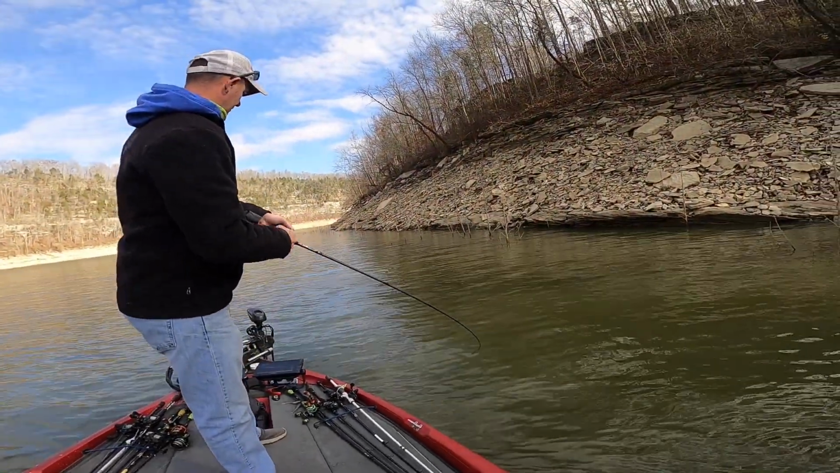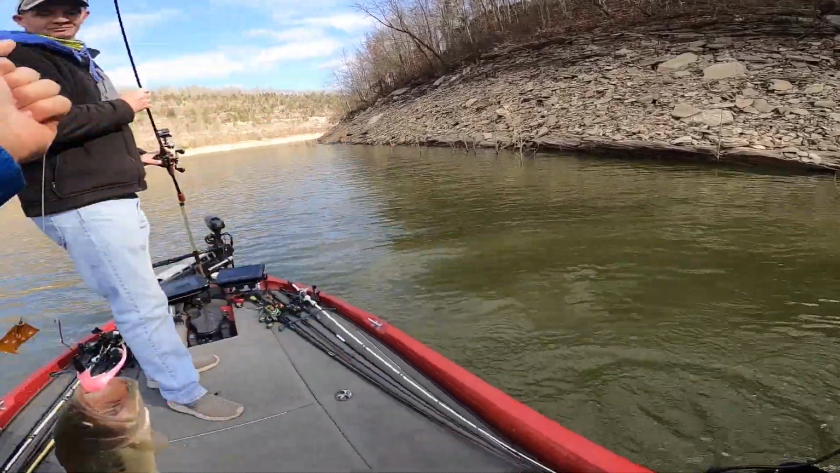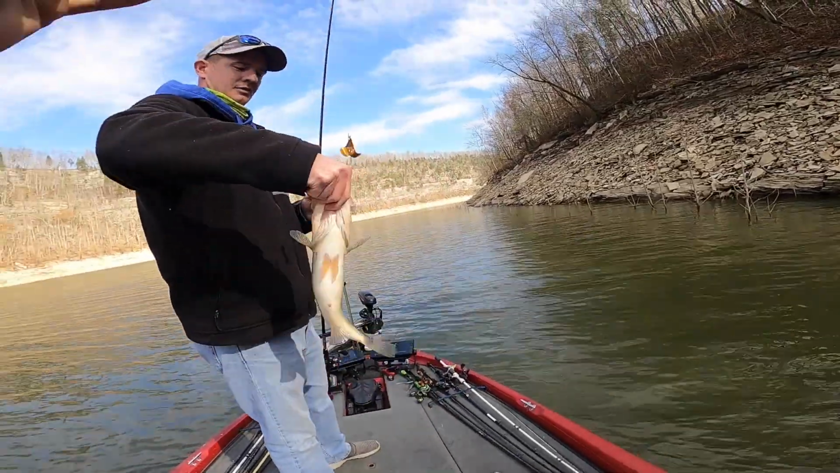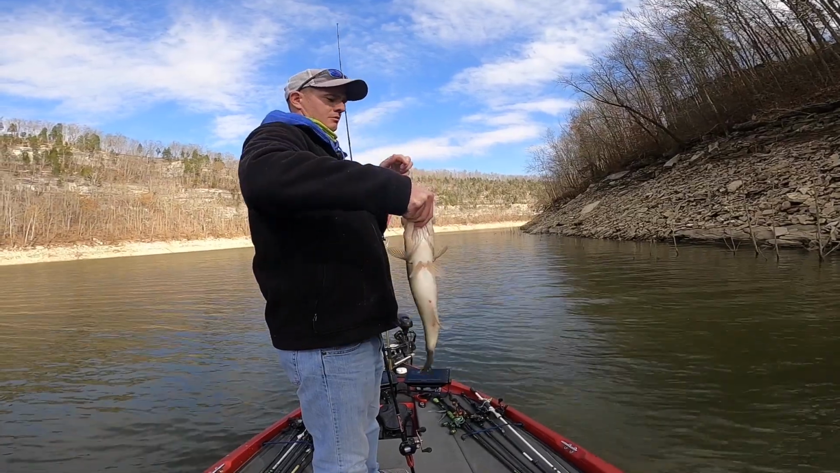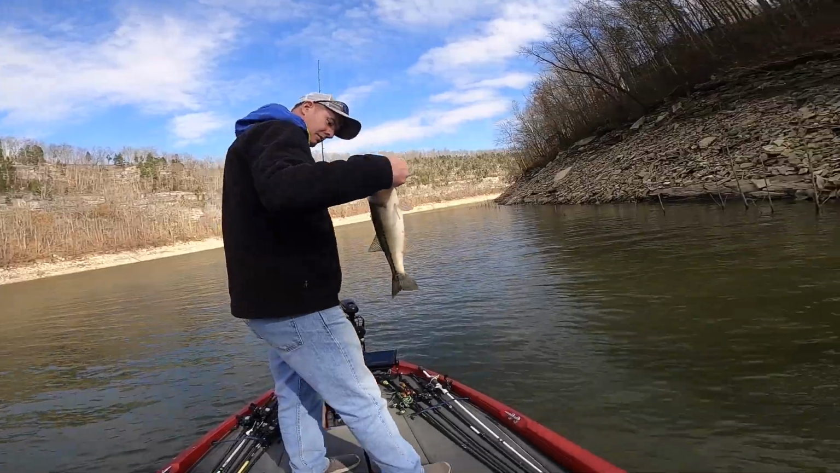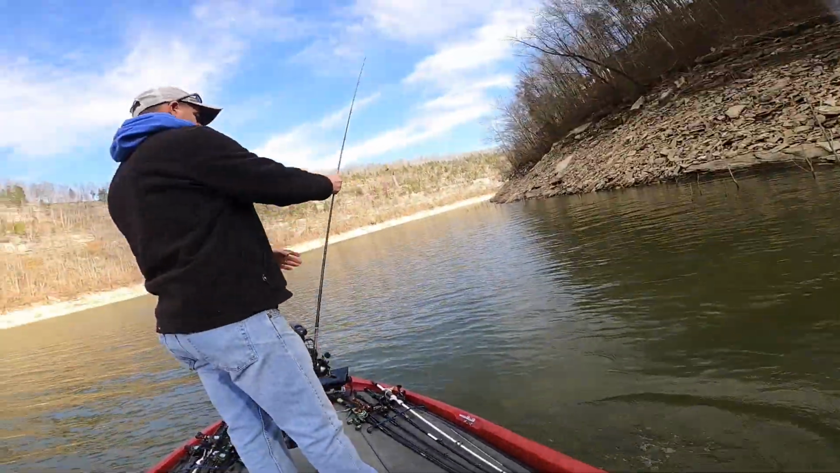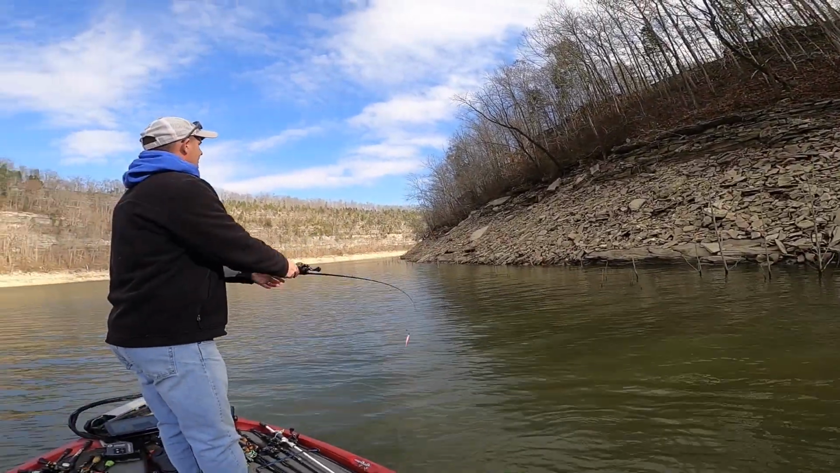Hooked up on the buzz bait. Nice. That's a stud. Yeah, it is. That's the biggest one so far. 2 3/4 probably. 2 1/2. Yeah. Good one, man. Nice. Good work. Yes, yes. The buzz bait.